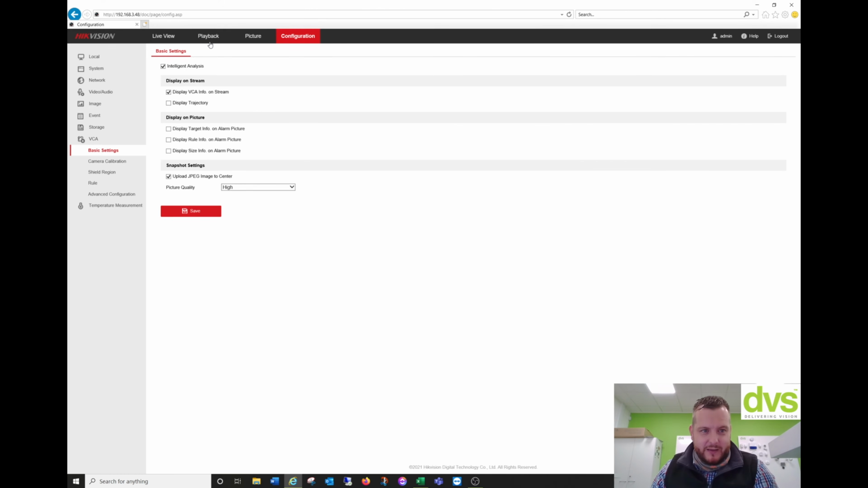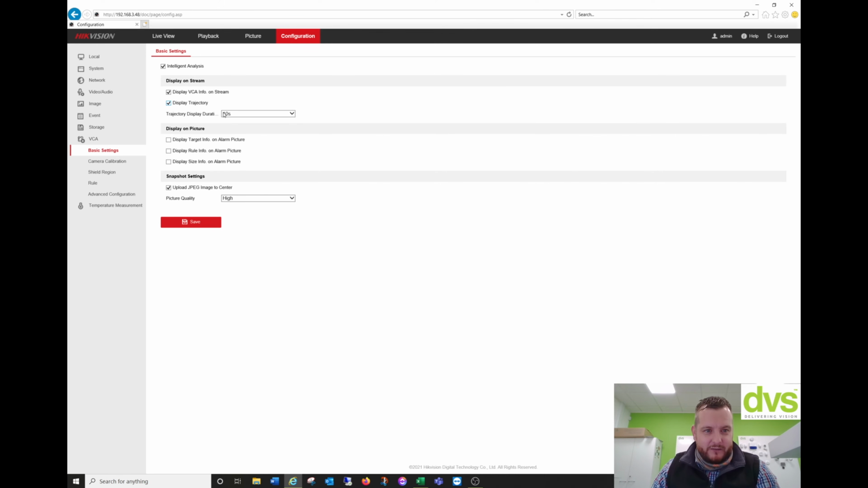So click on OK. Importantly, a lot of people do not set this intelligent analysis when they first use a thermal camera. It's really important that you actually set that. Display VCA info on stream, yes. Display trajectory, I put that on, and trajectory information for 10 seconds, and click save. Now the trajectory is when an object moves through the field of view, it gives you a tracer line behind it, so you can see where that object has moved.